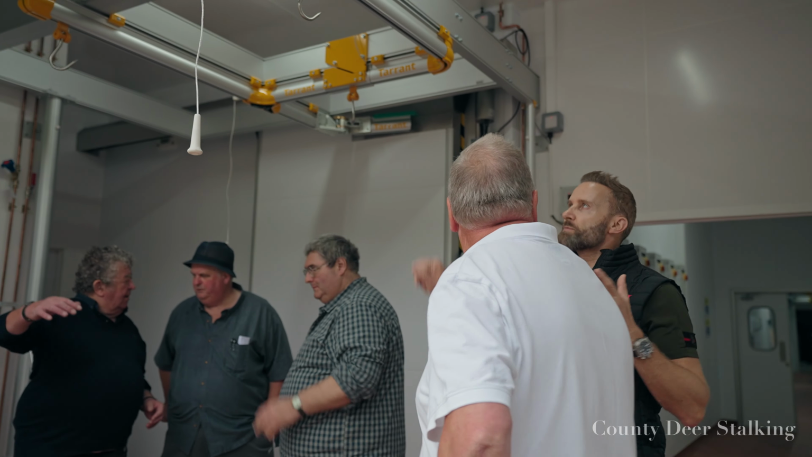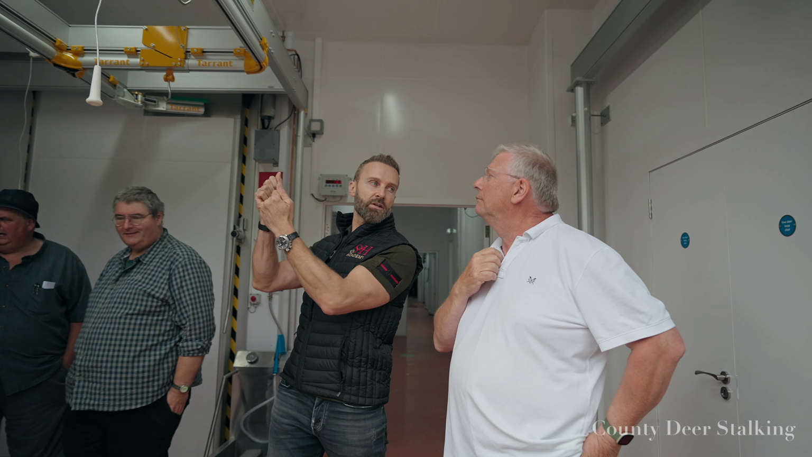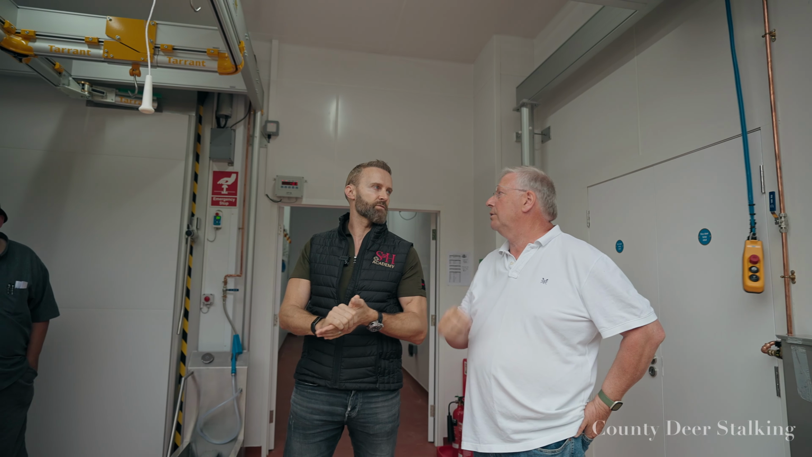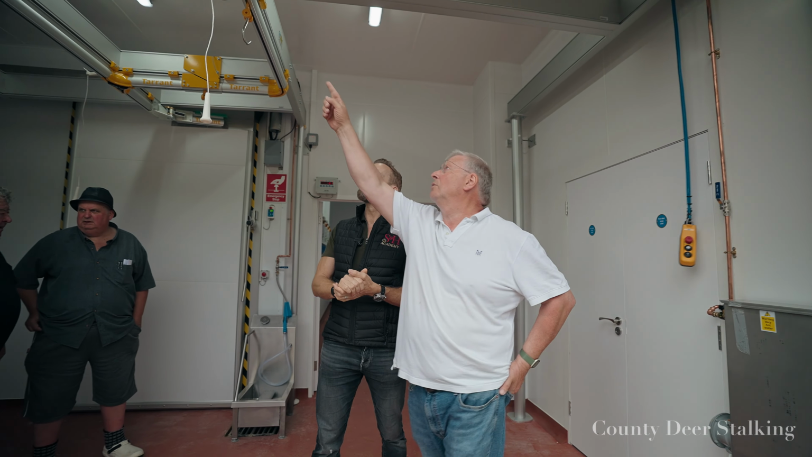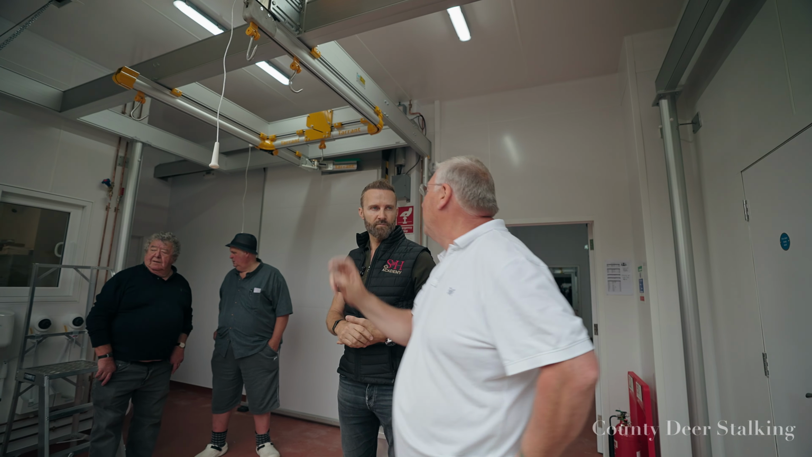So, Andy, just to be clear on this, people are arriving, and they're coming on there, hoisting them on here, pull the body down, get it on there. So any heavy beasts, no problem at all, of course. 200 kilos. If you go over 150 kilos on this hook, you put a double hook in there, which can give you 300 kilos. So it's 1 in 3 rated.